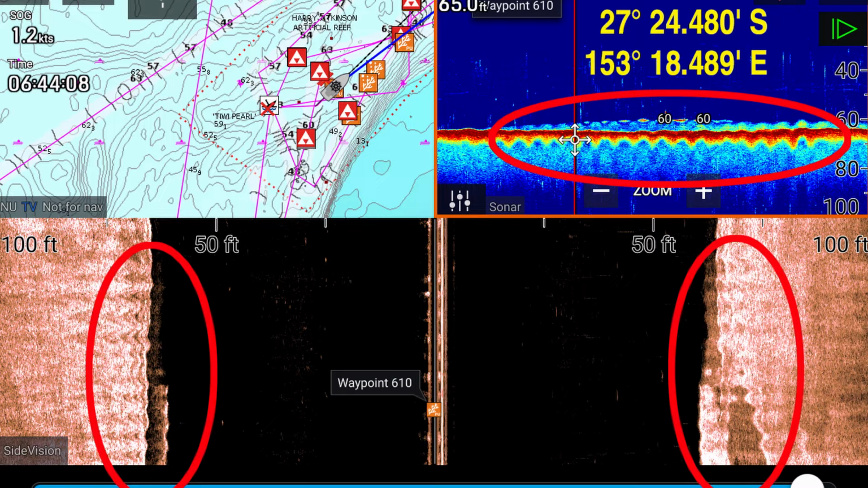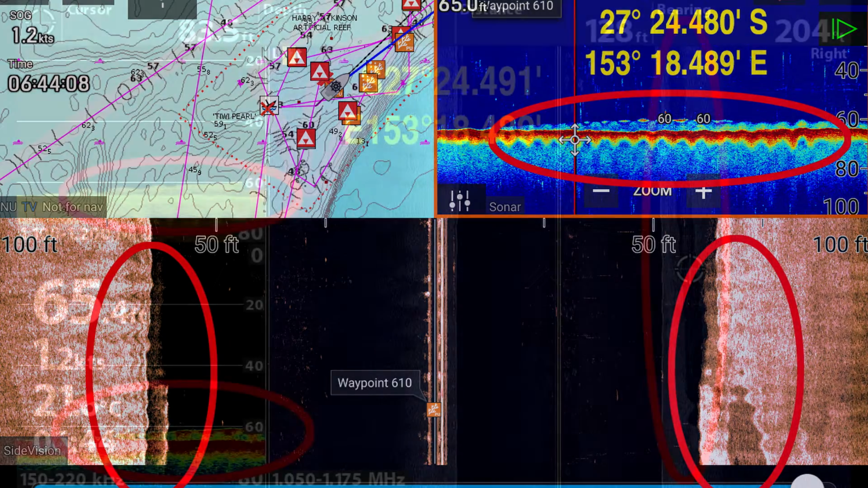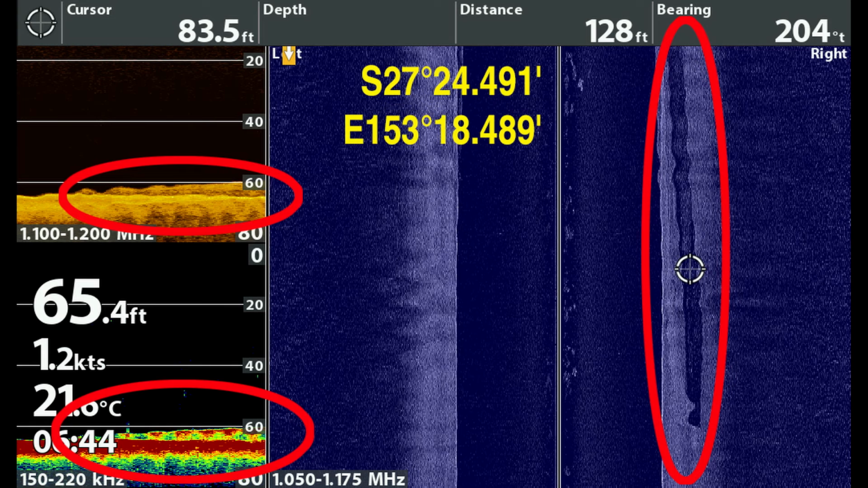If you have a look at the side imaging, it looks like there's a tear in the bottom or a gully or something down there, but I'm pretty sure that's not what it is. Looking at the down imaging on the Hummingbird and the traditional sonar on both units, I think that's a school of fish. And the only thing I can interpret the side imaging as is a shadow thrown by a big school of bait fish, because there's not many big fish amongst them.